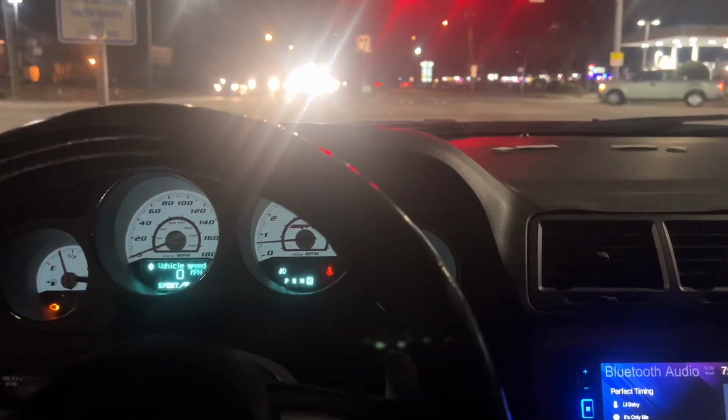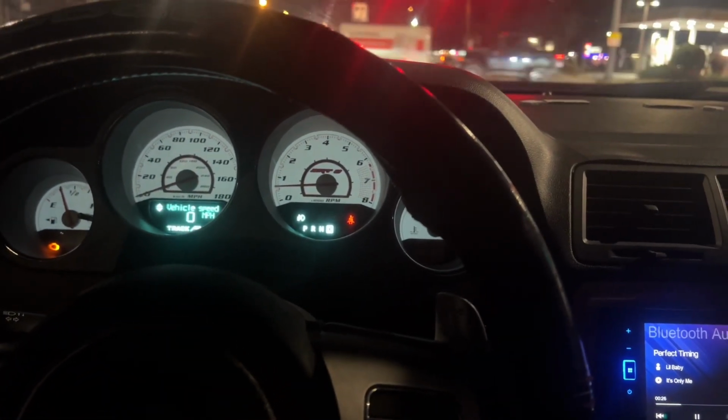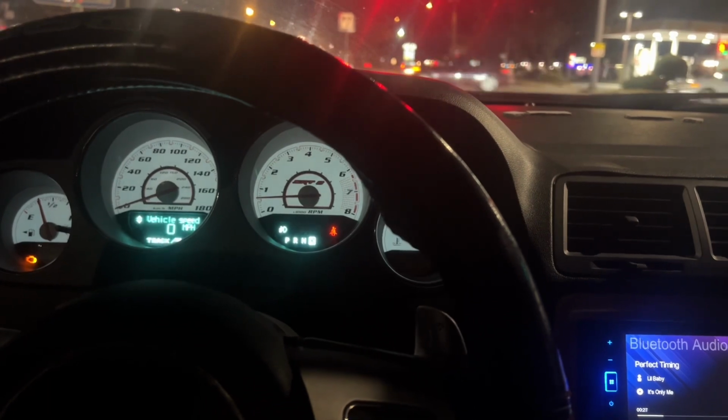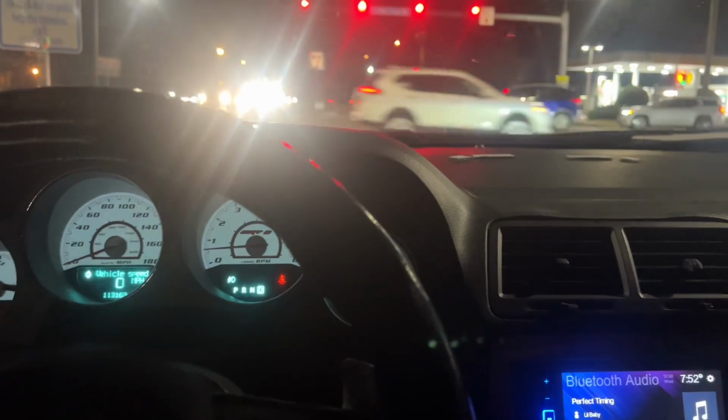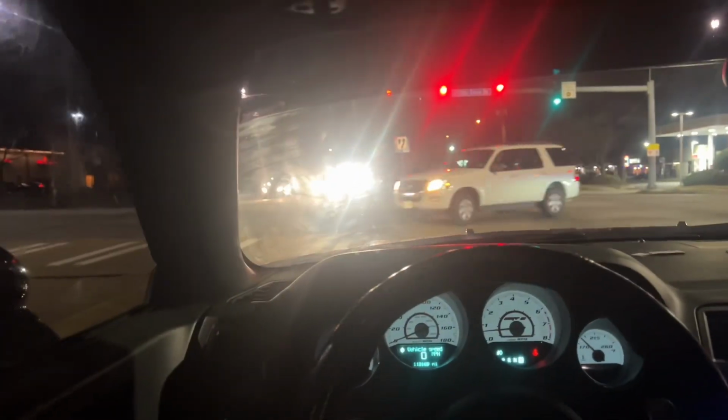When gas is a little cheaper, that shit do even better. Goddamn, about to fry in this. Protect for leak on me.